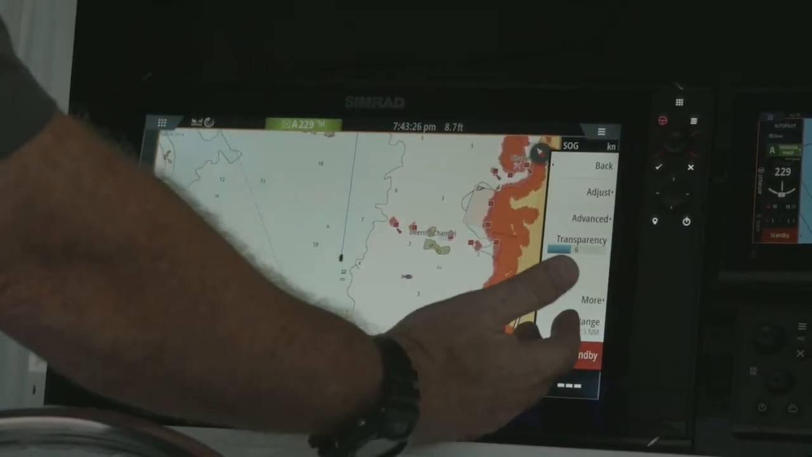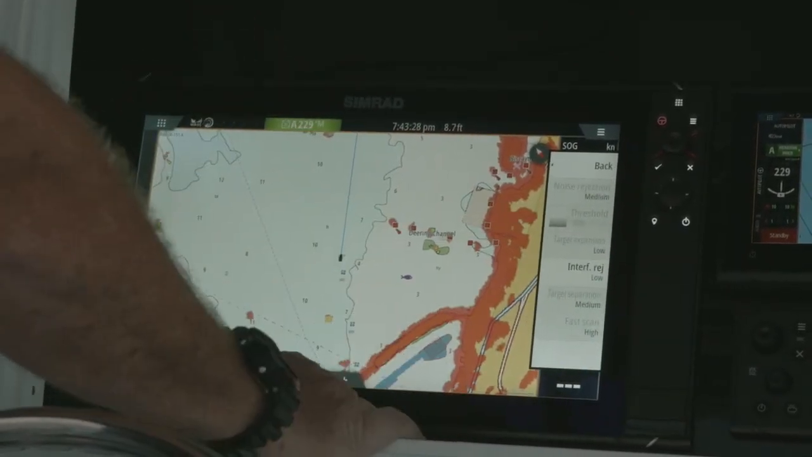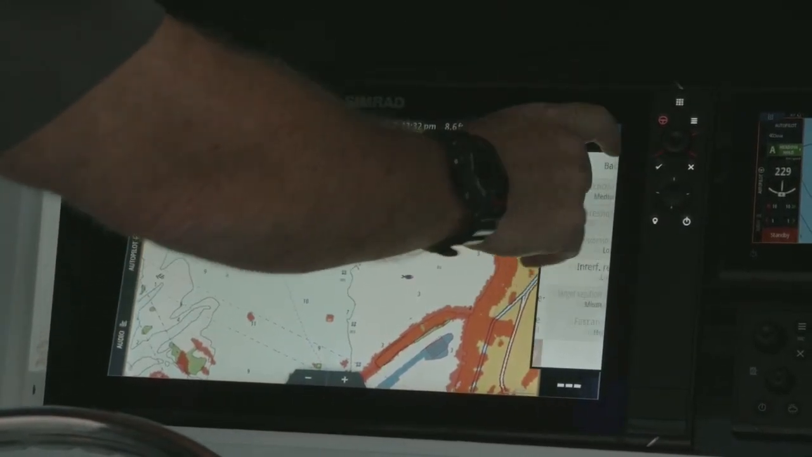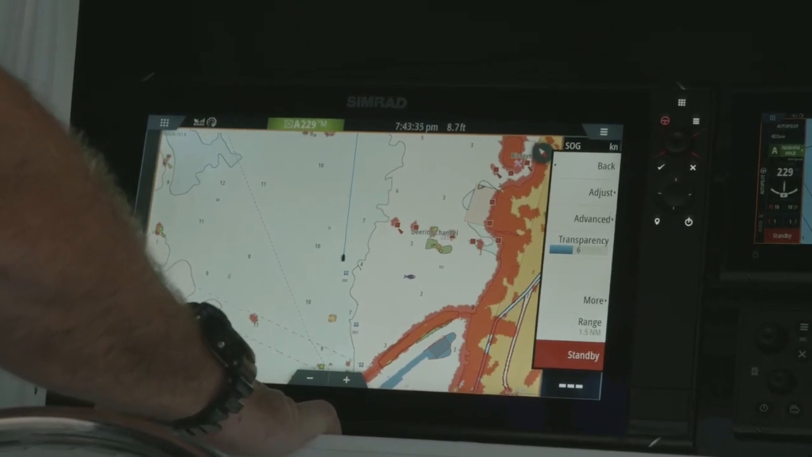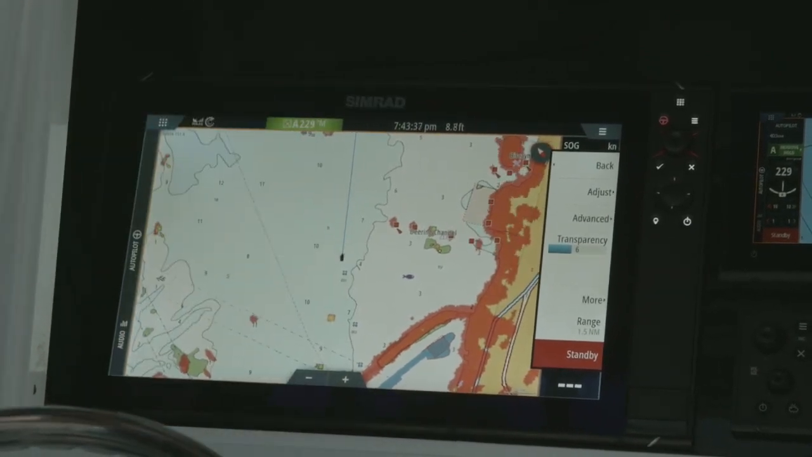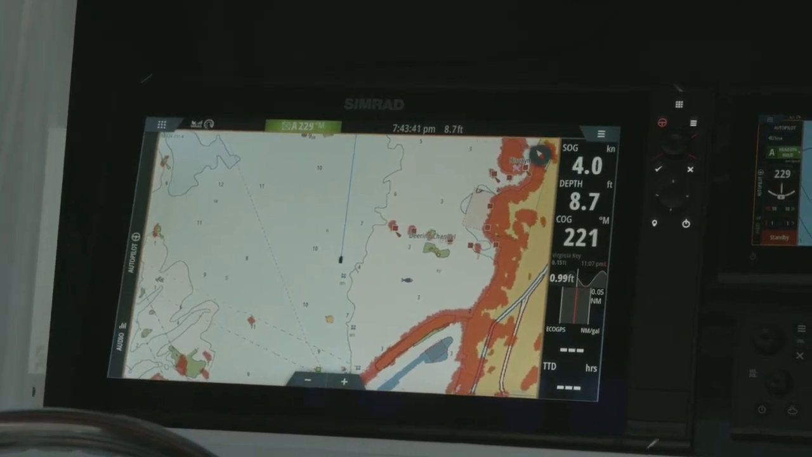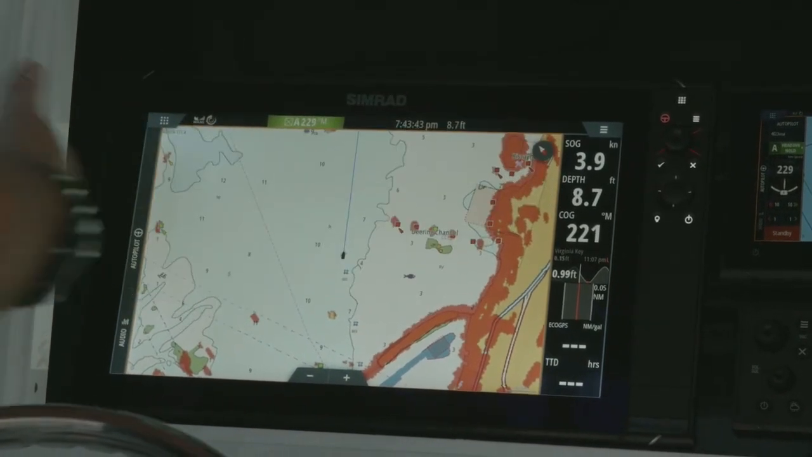You can change your ranges. We can go into advanced settings. Again, because we're in the mode, we can't change anything but interference rejection. So again, just a great way to use that radar with your chart, especially a single screen. Now we don't have to split, go to smaller screens. We just overlaid one on the other.